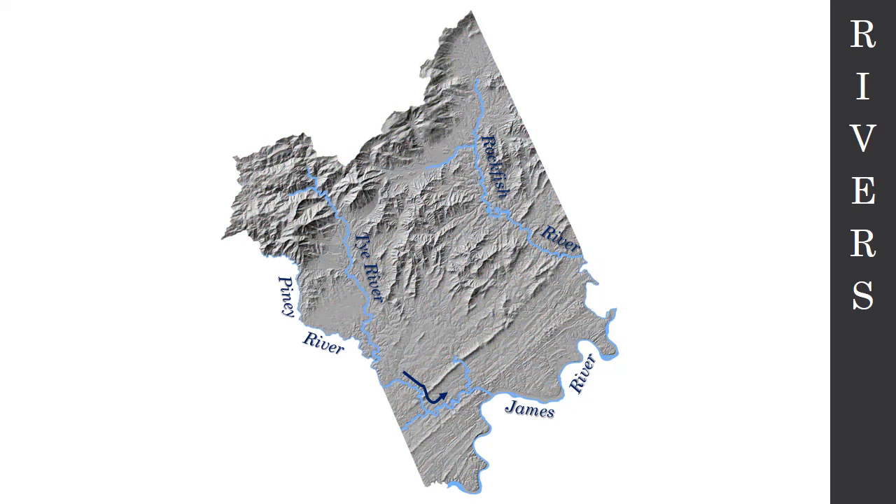And I've put on major rivers, so we have the Tye River right here that comes down, and it kind of goes off into Amherst County and back in, and then takes a hard right. We have the Rockfish here, and the James River, of course, on the eastern boundary of the county, and the Piney River on the western part of the county.